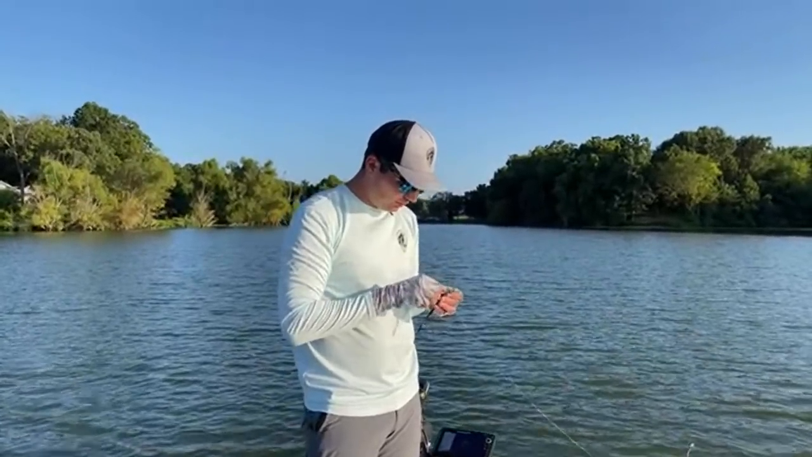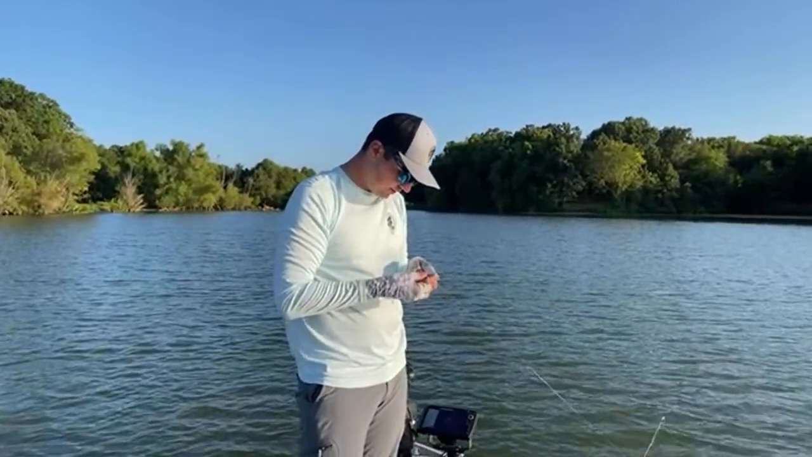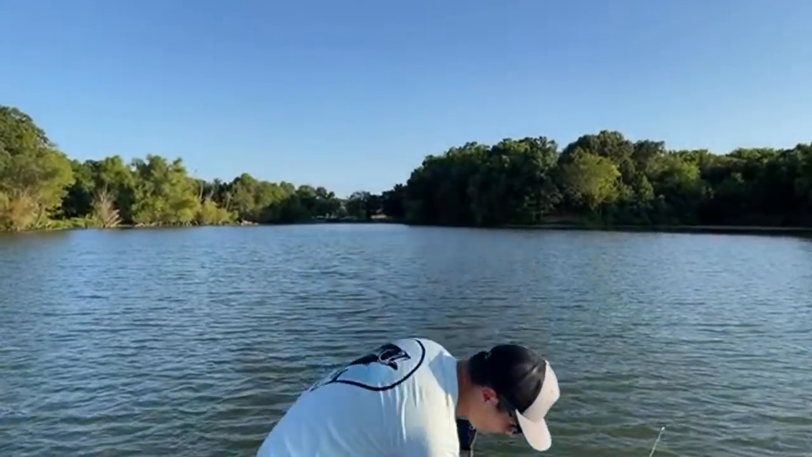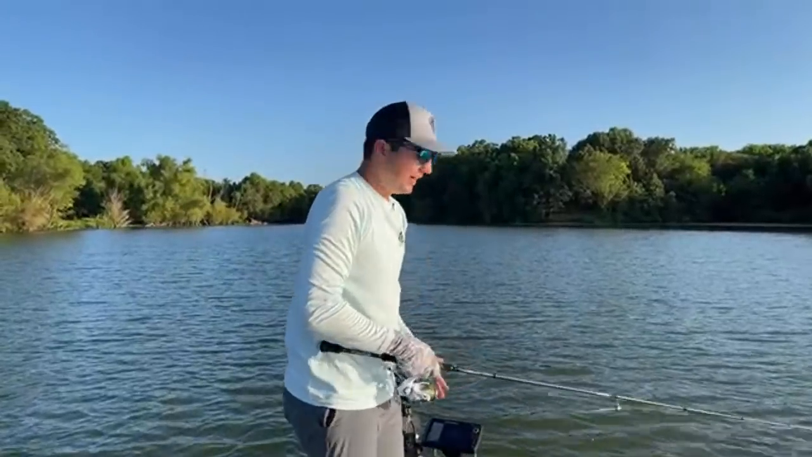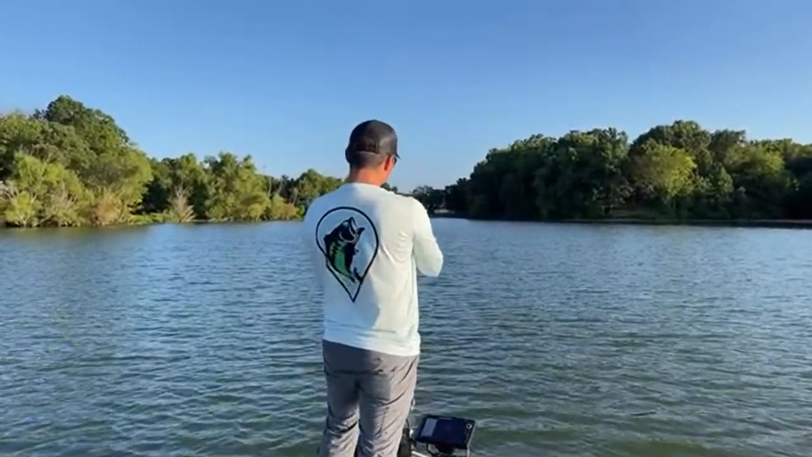Now I was trying to think of what bait to throw. I was looking at the ground, and a fish had his worm halfway down his throat. So that's 2 fish off this spot. Fish that would have gone about 5 pounds, 5¼ pounds. So not too bad. They're down there.